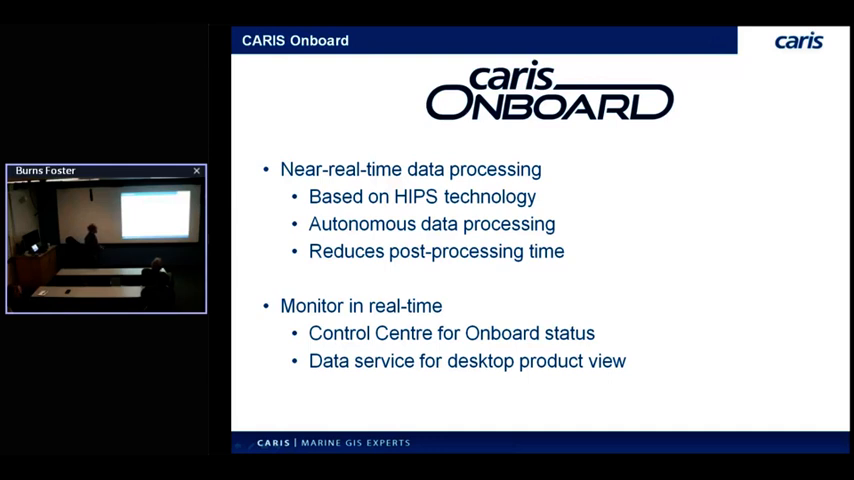And the main idea of this, it was originally developed for the AV market because those systems need to run autonomously without any human intervention. Turns out that actually there's a lot of applications in manned platforms as well, which I'll talk about a bit in a minute. But we do have some real-time monitoring capability as well. There's a control center just to watch and configure this thing as it's running. But we also have a data service that lets you watch the data products coming out of it in real time as well, if you've got the bandwidth to support it, depending on what your configuration is.